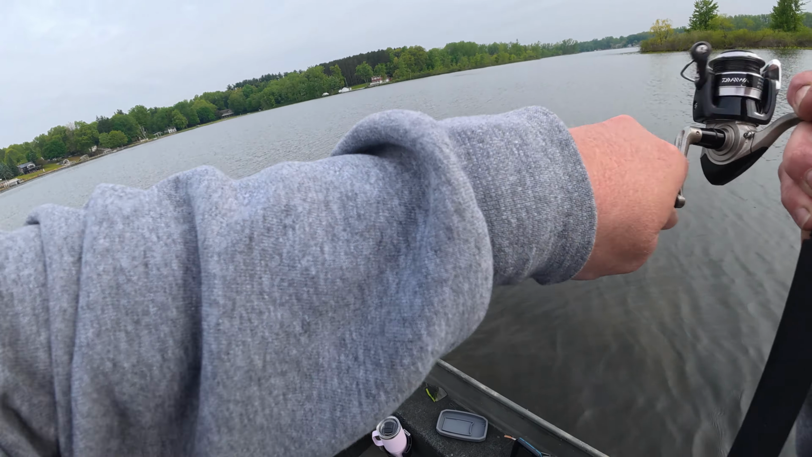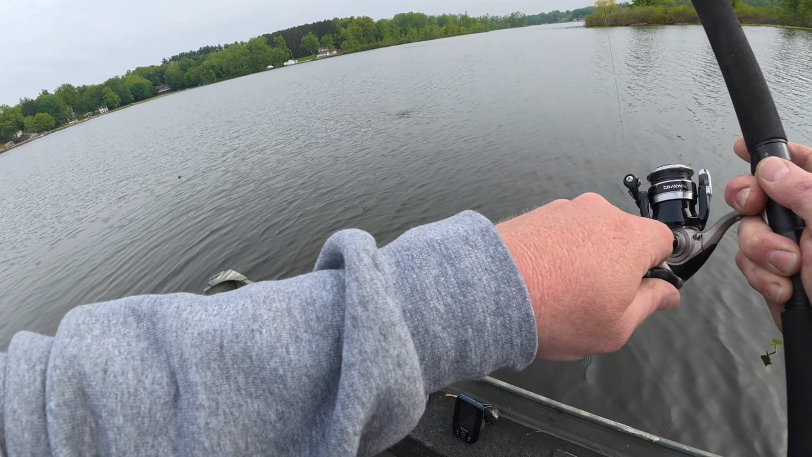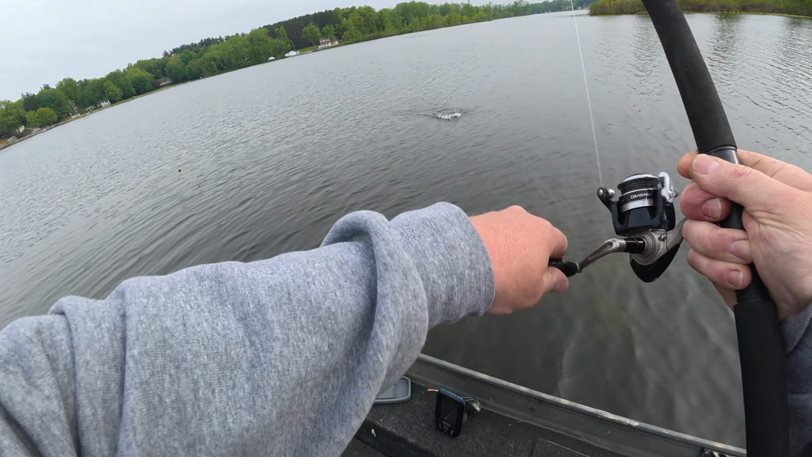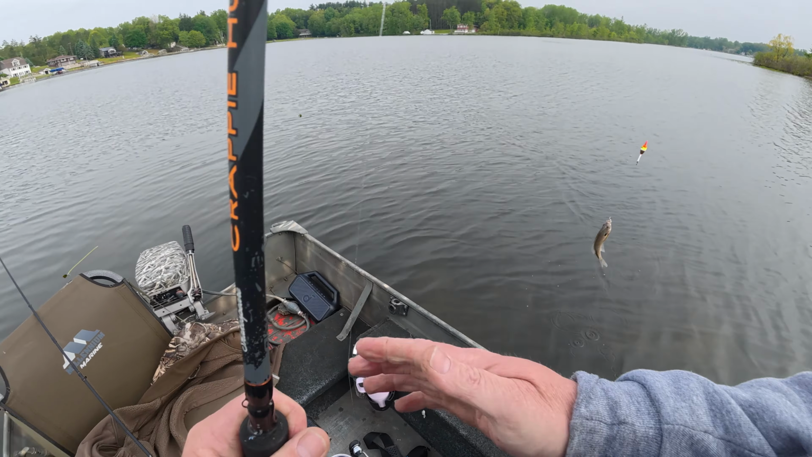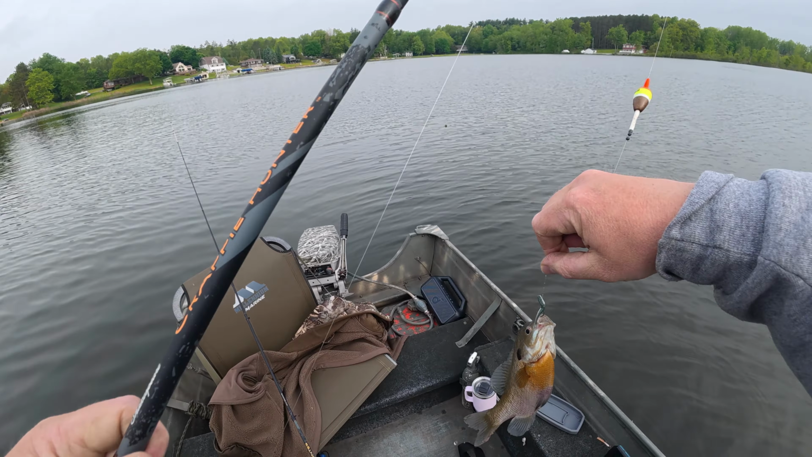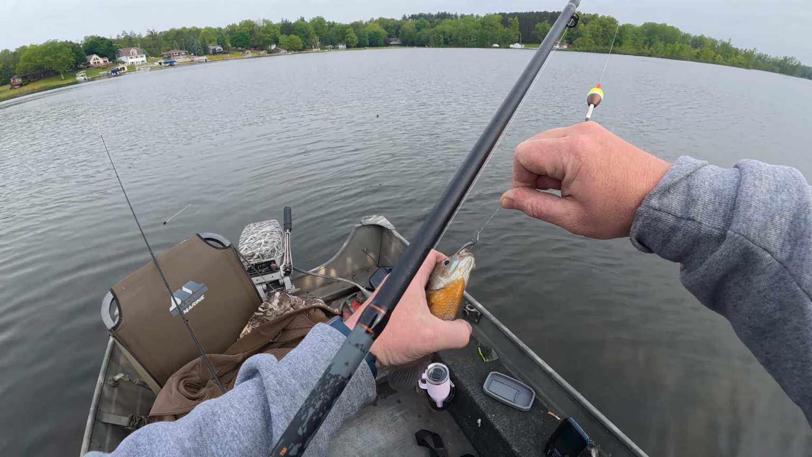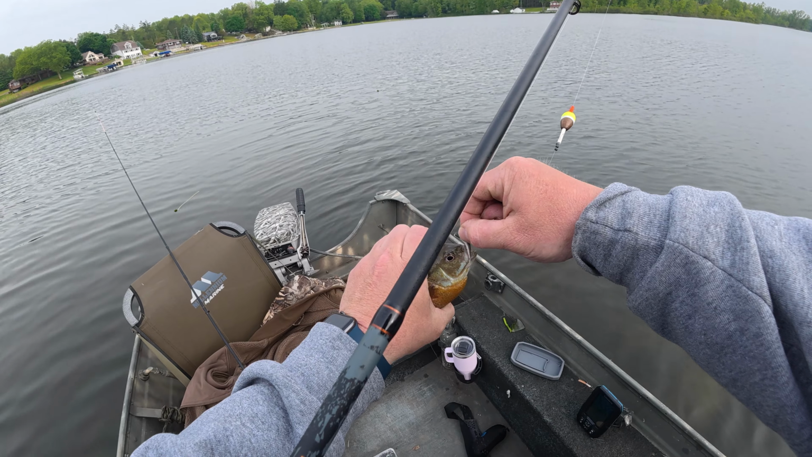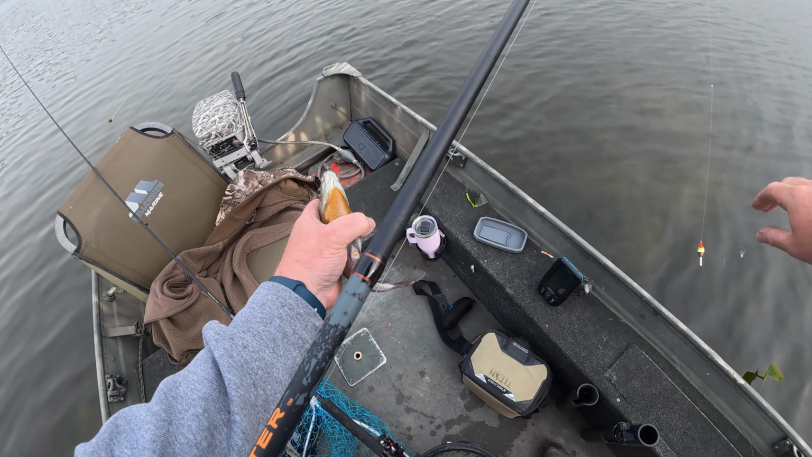Hopefully that produces you a nice fish. A fast swimmer. Nice bluegill. Off the bed. No, but it's a bluegill. What we're looking for today. Nice.